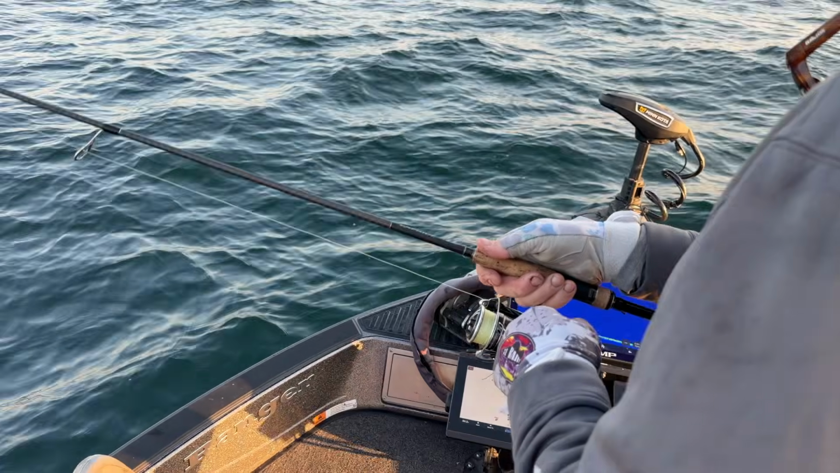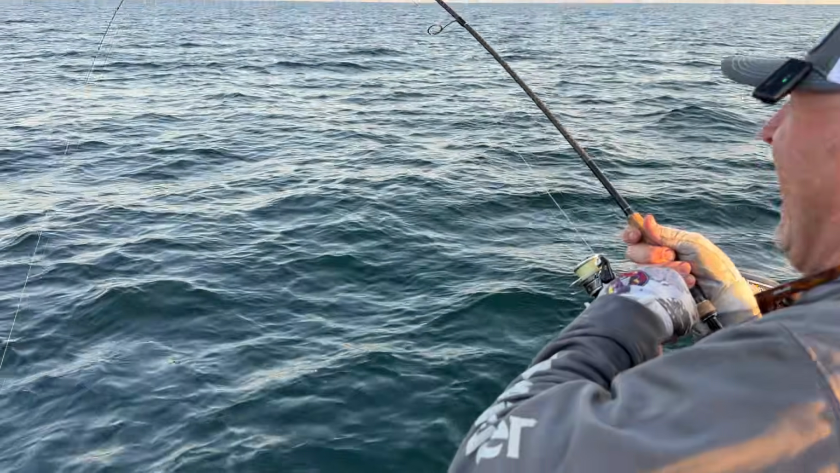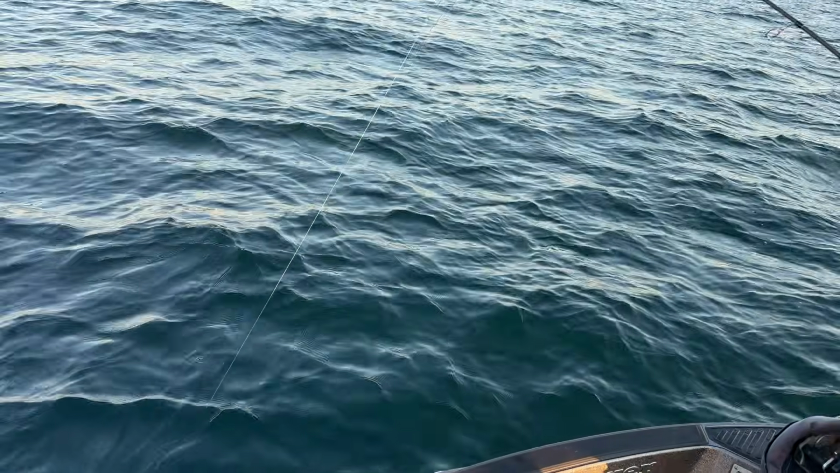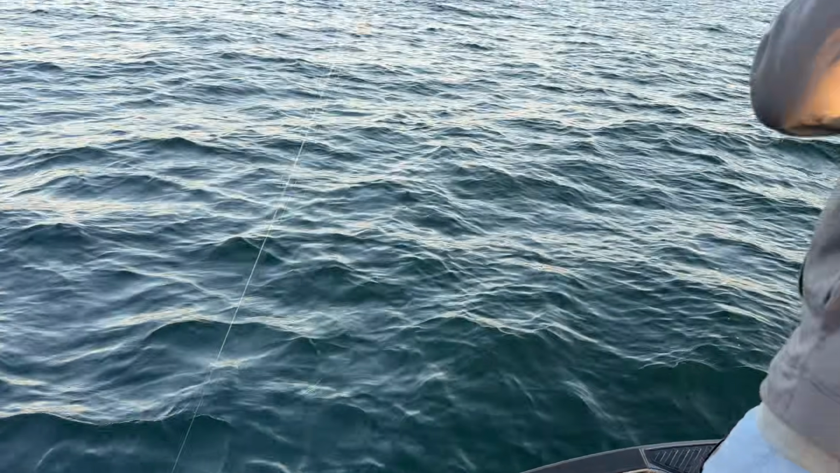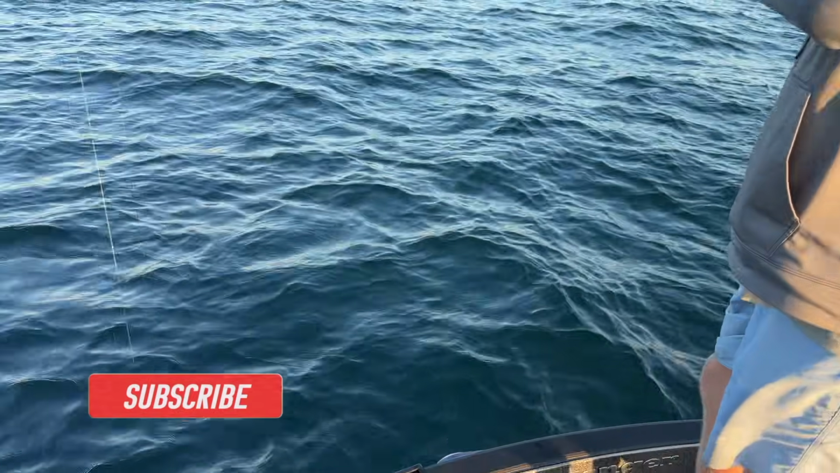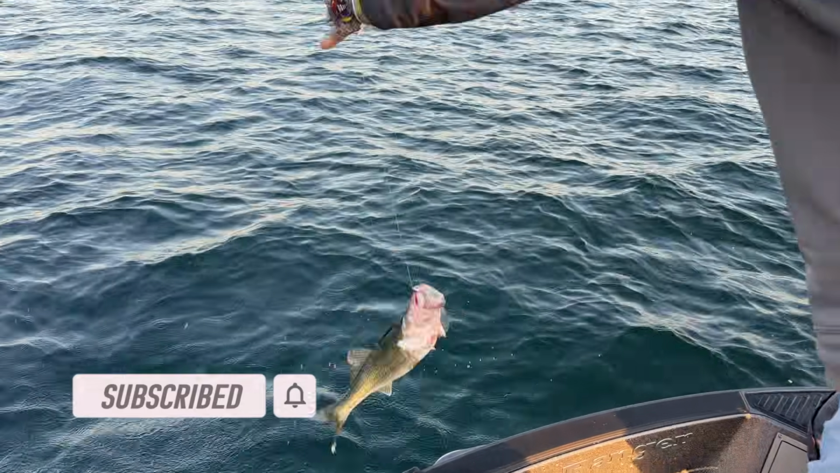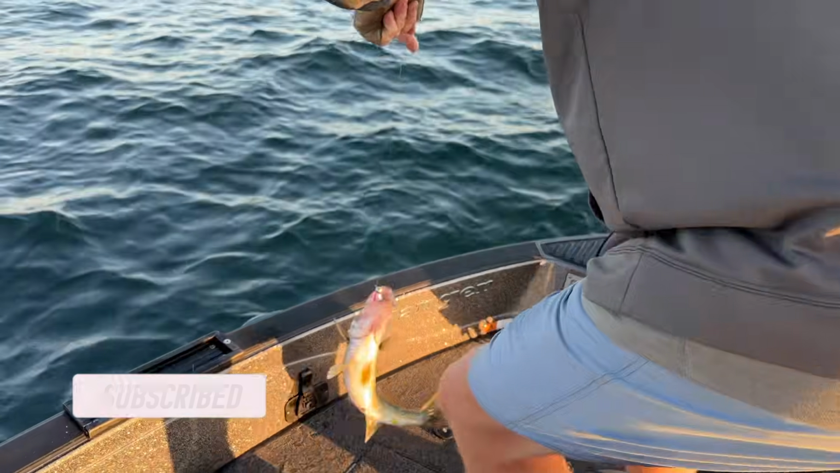Missed him again. I got a case of the misses this morning. Oh, maybe not that time. Third time's a charm. Oh, just another explosive ball. This morning bite has been a lot better than the afternoon bite. In the afternoon we've had to do a lot of switching over to night crawlers, but this morning these guys are really coming up and they're really attacking this bait.